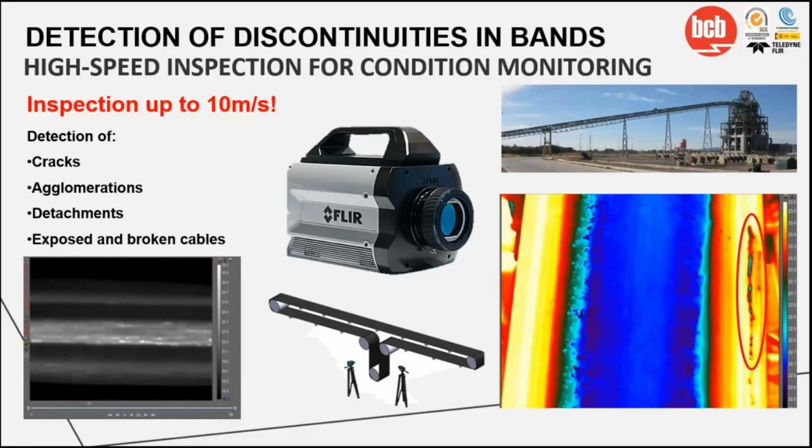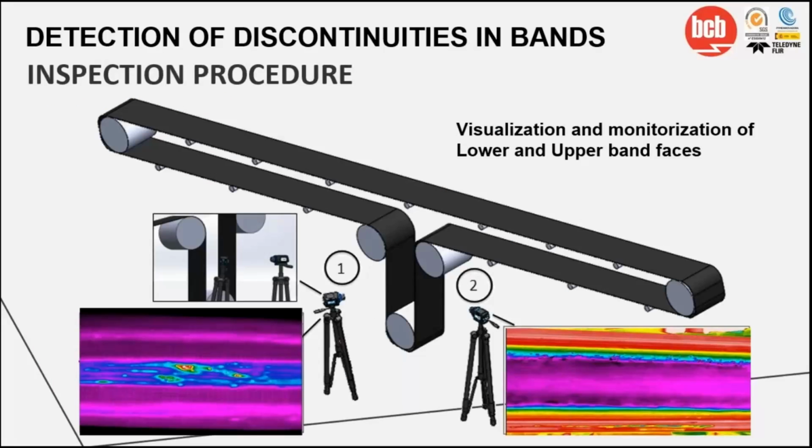So we analyze these images by frames, as the one imagined on the right, and detect discontinuities like the one marked in red. To inspect the bell, we place the camera at one point, like the one we see in this picture, in point 1. Then we inspect the entire face of the bell by sections, and we detect which discontinuity is found and in which section.